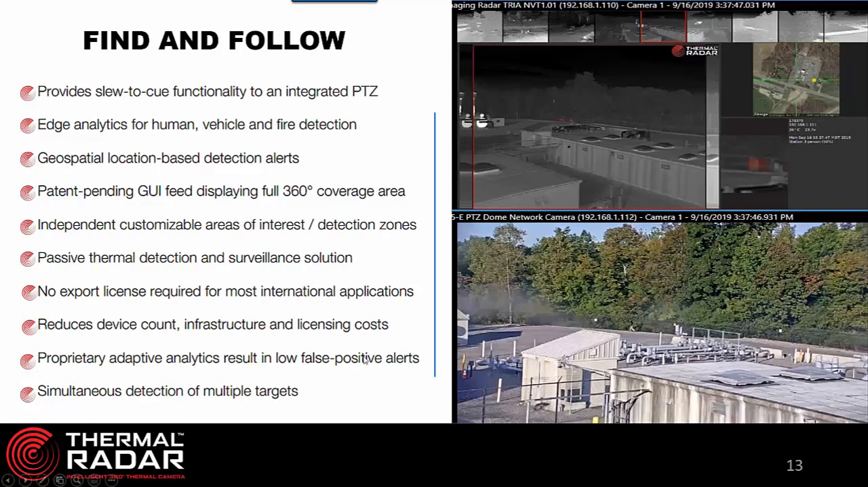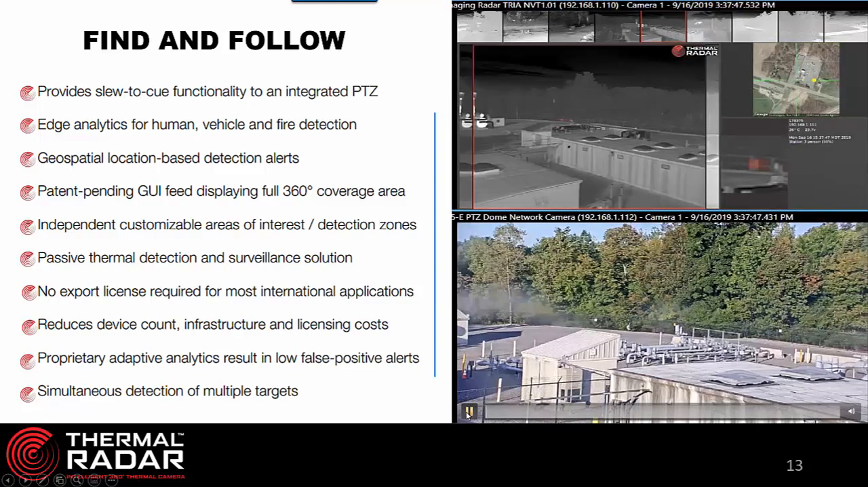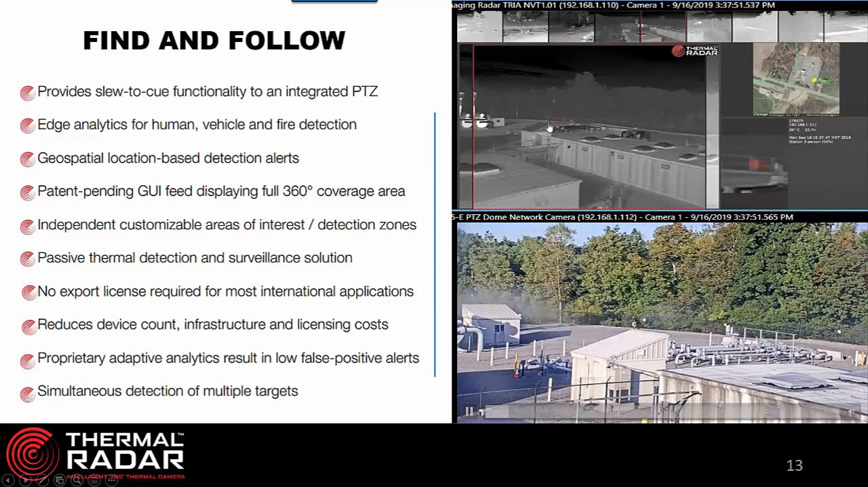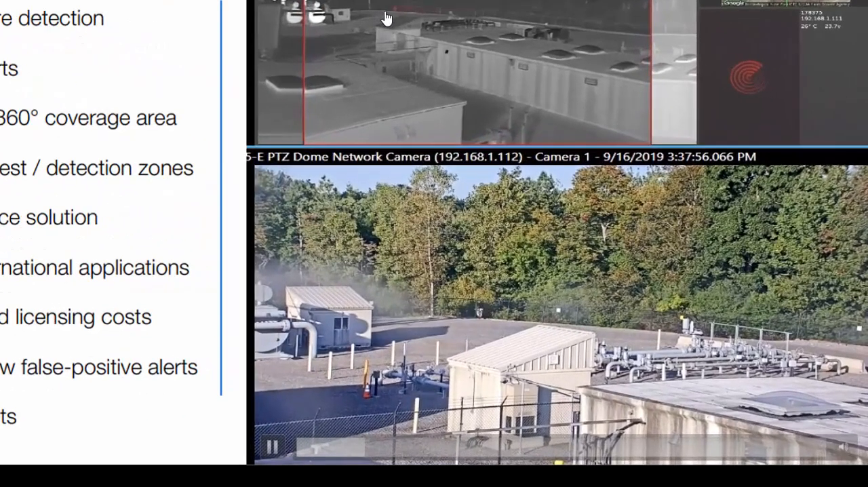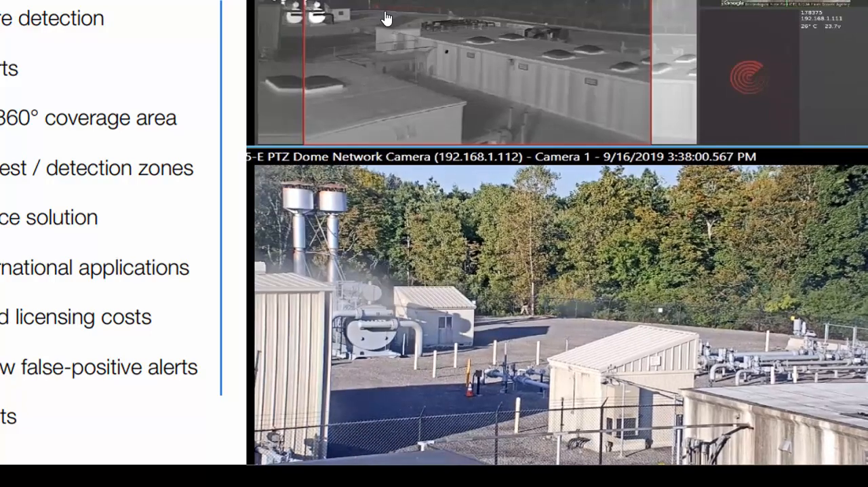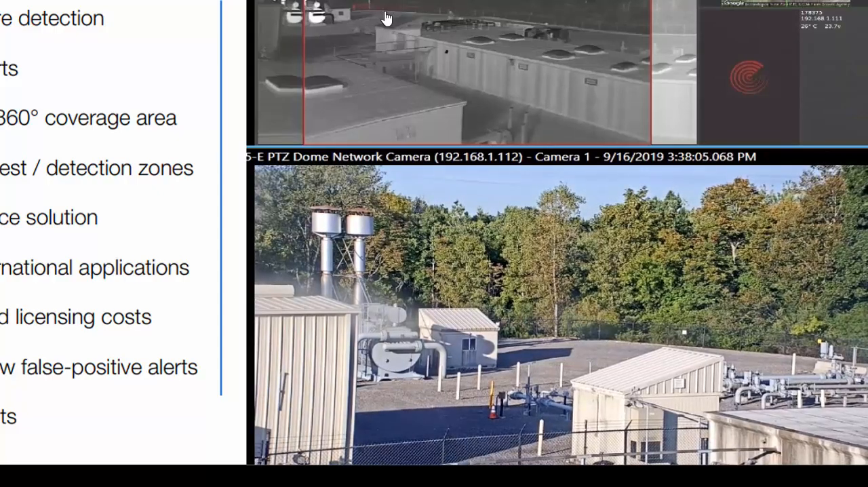So this is a great video I'm going to show. We were doing a demonstration for a customer, and we had the camera set up at a natural gas transfer station. It's of me. I'm actually walking the perimeter, and the thermal is detecting me. Every time you see the pan tilt zoom camera move a little bit, it's because thermal radar is giving it a command to move. So thermal radar detects me, tells the PTZ camera to move a little bit. As I go behind the building, I'm now out of view because we're a line of sight device.